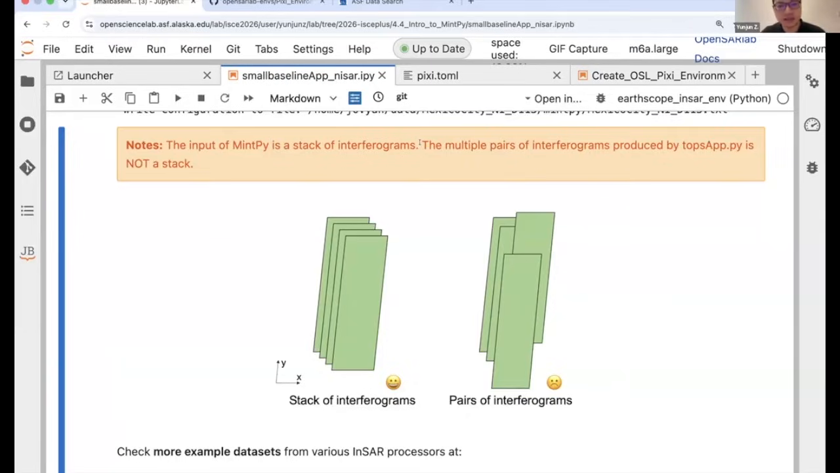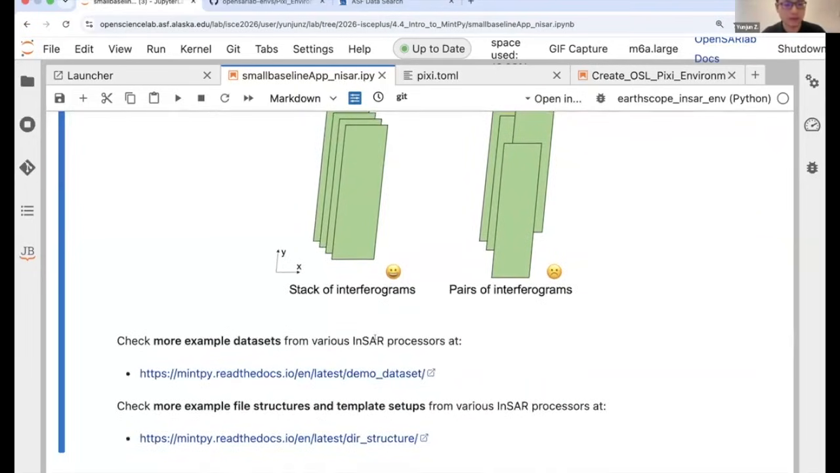You are really getting a list of interferograms, and that is not compatible with MintPy. But if you have a geocoded interferogram stack or a geocoded list of interferograms, you can read them into a consistent spatial grid, and that is what we're doing today, and that will work fine.